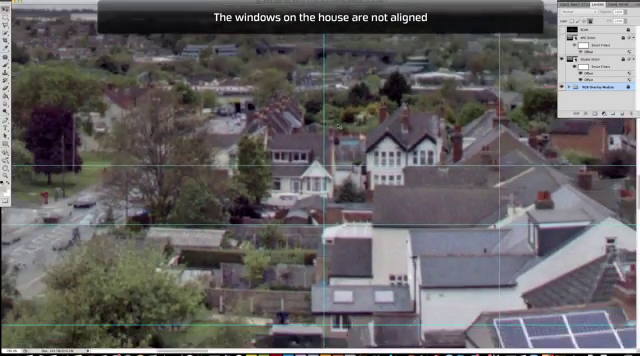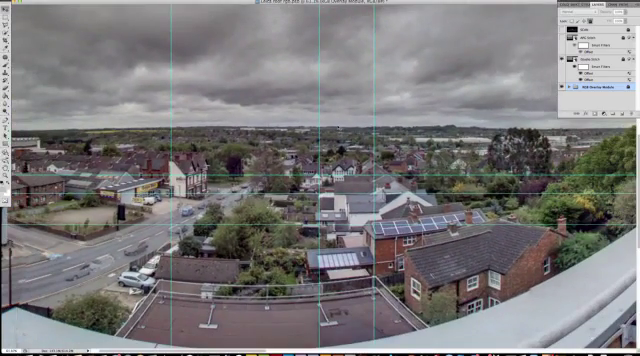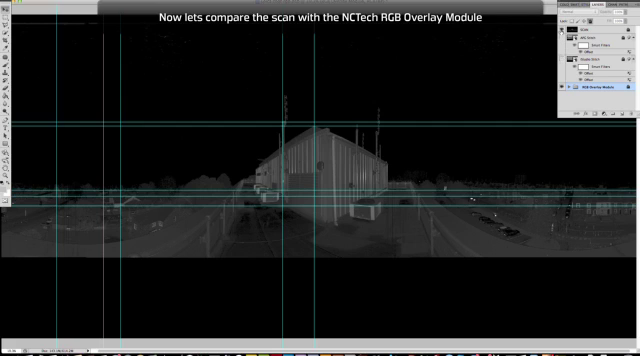If we zoom back out and look over, again at the very limits of the scan, we've got a house, with guides on the rooftop along the windows, and again it's misaligned. So it's clearly not matching. No matter what stitching solution you use, to get the images to overlay is very difficult.